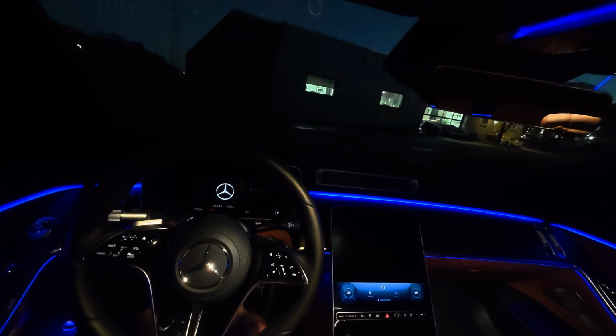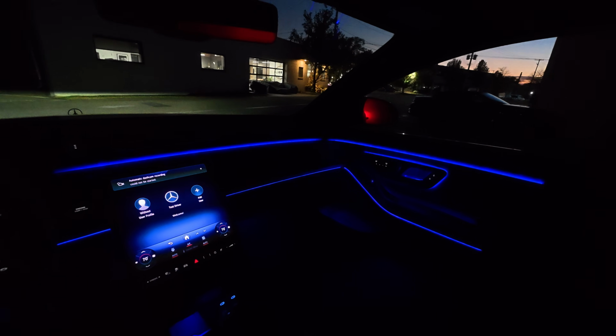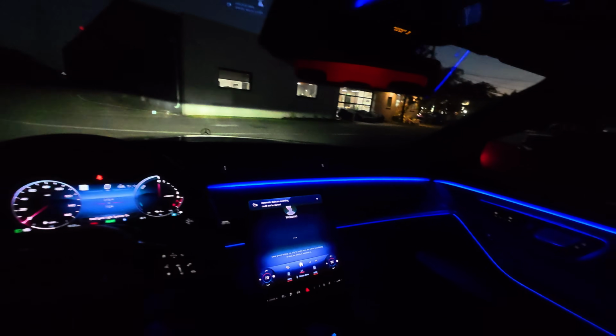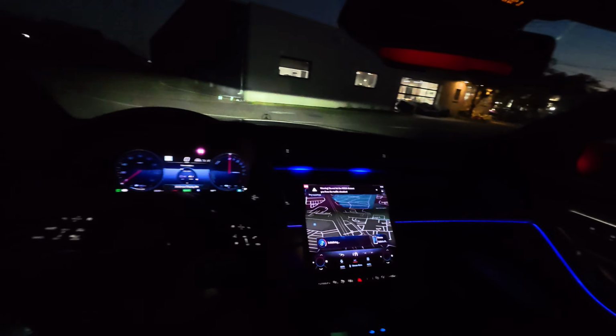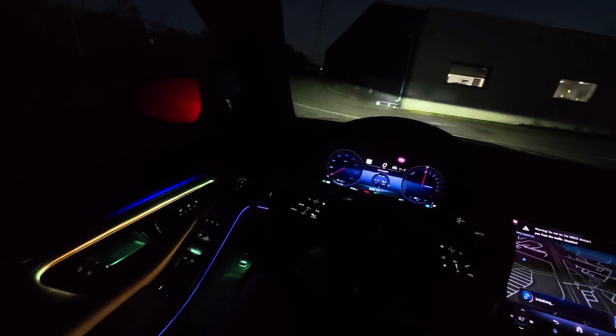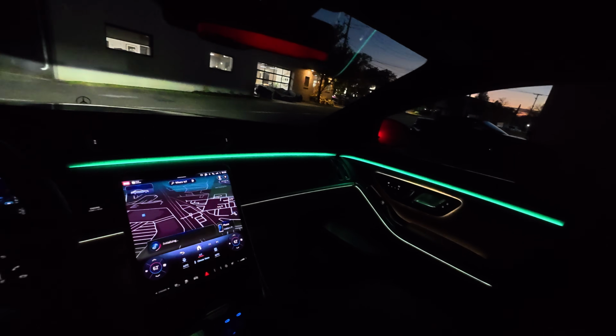That's cool. Power on. Whoa. Headlights have a little dance. Interior ambient lighting has a little bit of an animation too. And there we go. Changing to my setting, which I have set to this green theme.